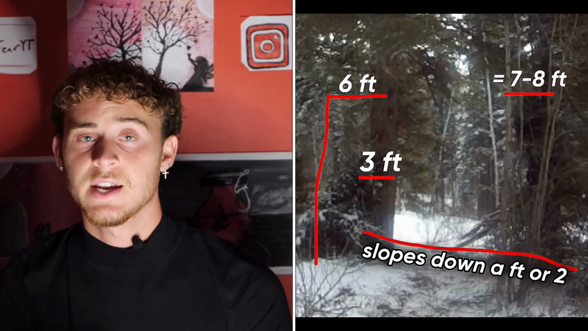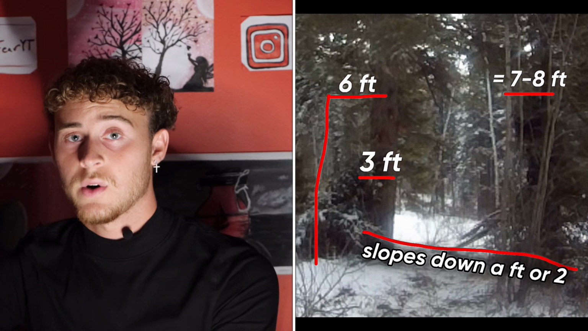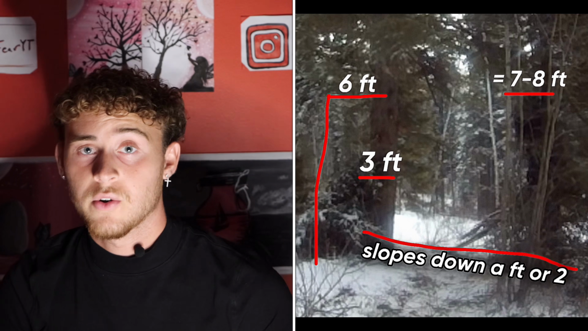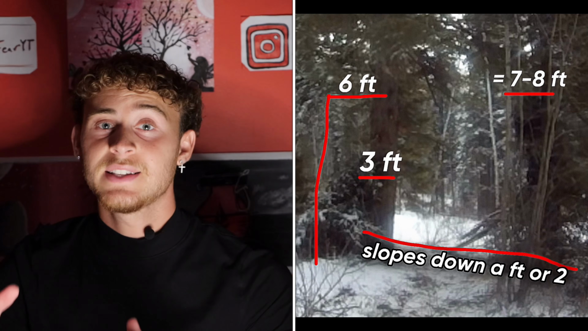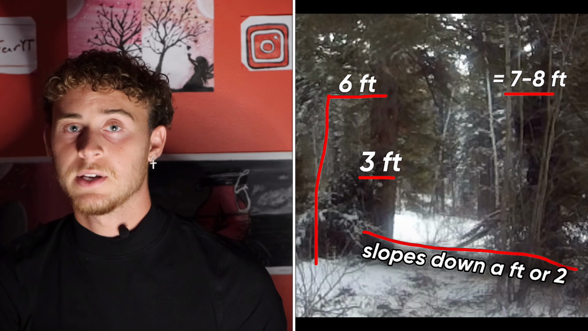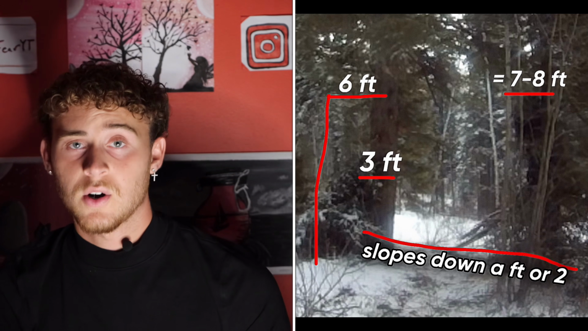You also have to take into consideration the ground slopes down considerably where the Sasquatch was. So the deer was on elevated ground and the Sasquatch was on de-elevated ground. That being said, the creature seems to be around double the height of the deer. And that's even with the slope, and it still seems to be crouching down. It doesn't even seem to be standing as tall as it possibly can be. So I'd say a fair estimate would be from 7 to 8 feet tall.